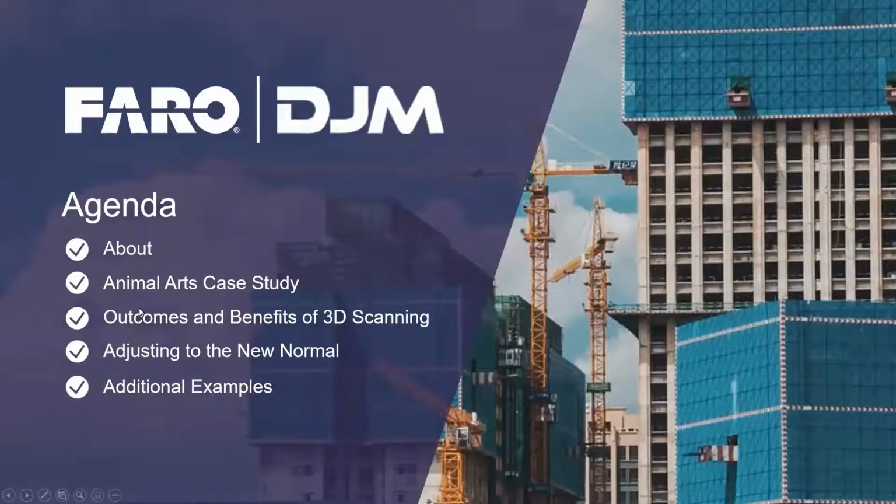Here's a screen with a quick agenda note. We're going to talk briefly about DJM, what we do, and also our guest Animal Arts, what they do. We'll look at a project we completed with them, some outcomes and benefits of 3D scanning, what the new normal is and how we adjust to that in this construction environment. And then if we have some time, we'll do a couple other examples and just how scanning's helped out in some projects we've done.